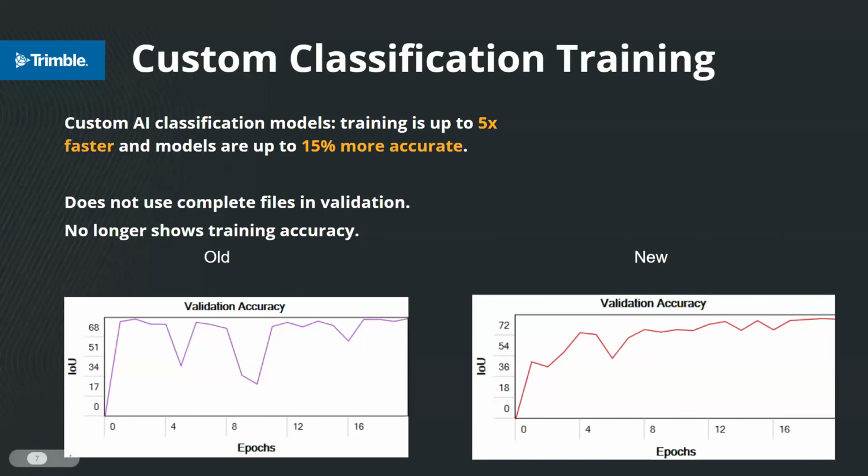The other feature in the point cloud classification command that has had a model update is training a custom classification model. This has resulted in a significant improvement for training speed, while also providing a minor accuracy improvement as well. The major change on the back end is that the new model no longer uses pre-trained weights, which is the key reason for the speed improvement. Minor changes, such as no longer using complete files for validation and no longer showing training accuracy alongside validation, have also been implemented to improve speed.